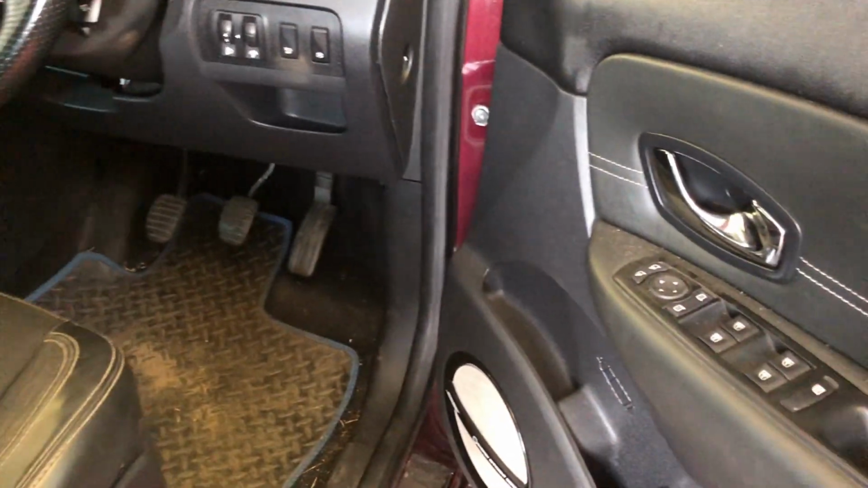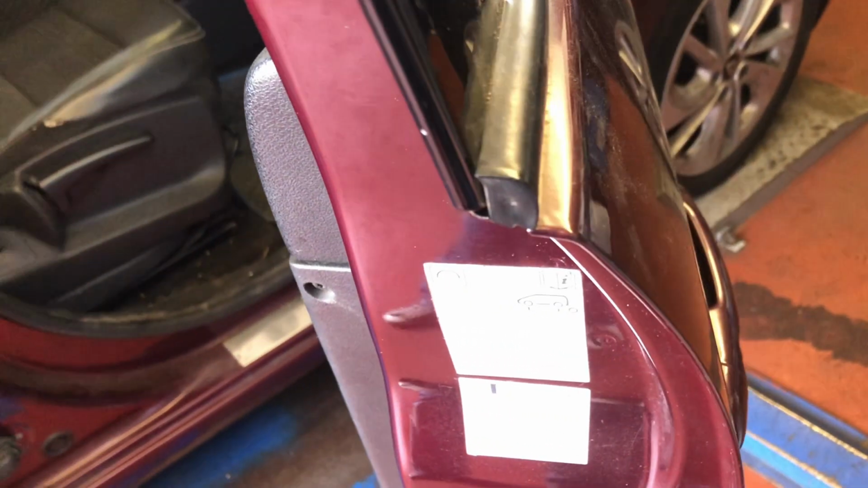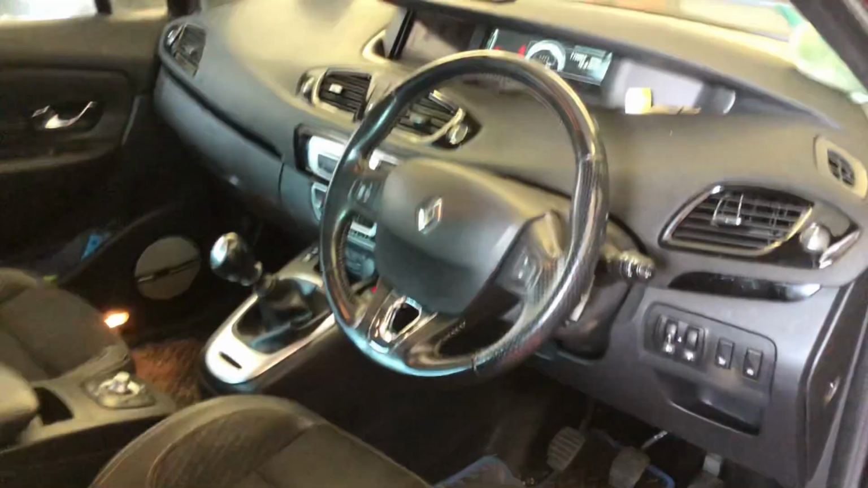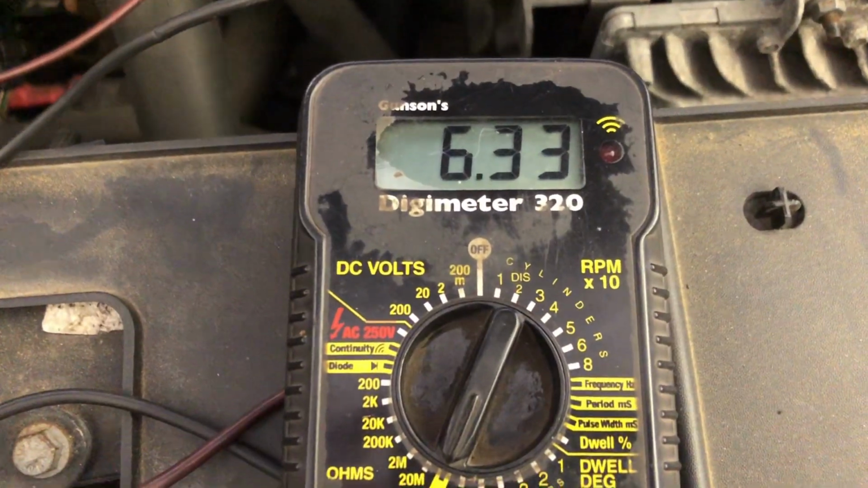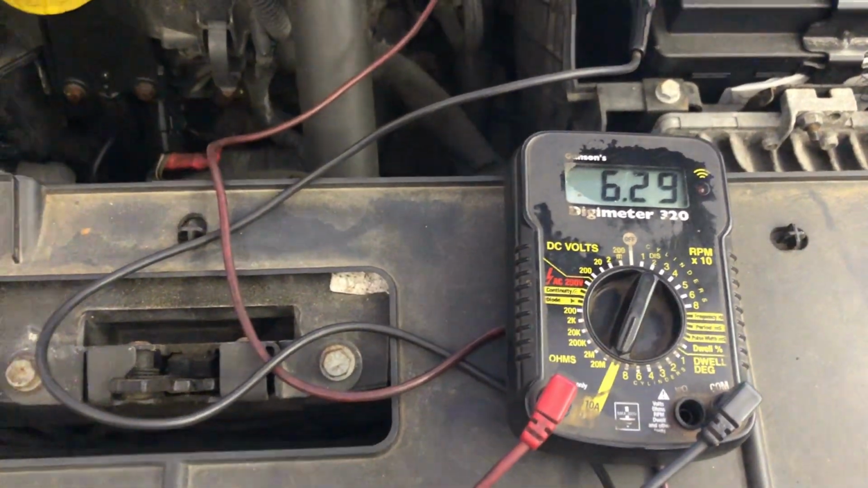Reason why we have to have everything in sleep mode is because if you just try and do the parasitic drain check and you wake the car up, and I can wake it up easily just by opening the door handle, you'll see now it's woken up. And straight away, because it's awake, we've got 6 amps. So yeah, that's a parasitic drain.